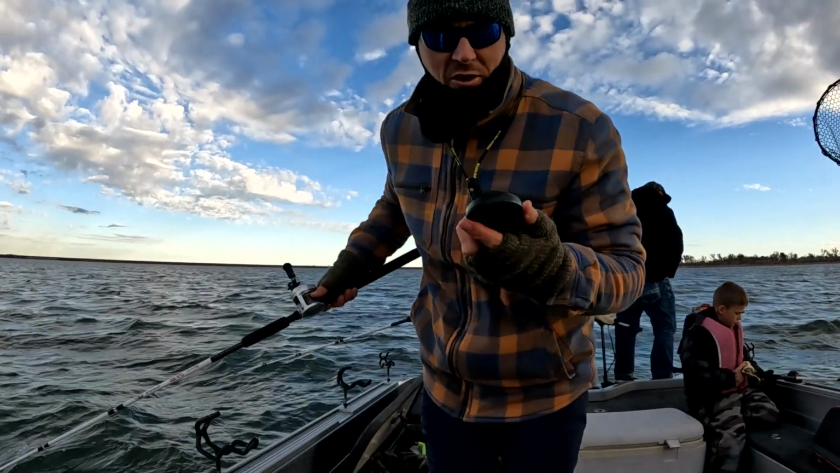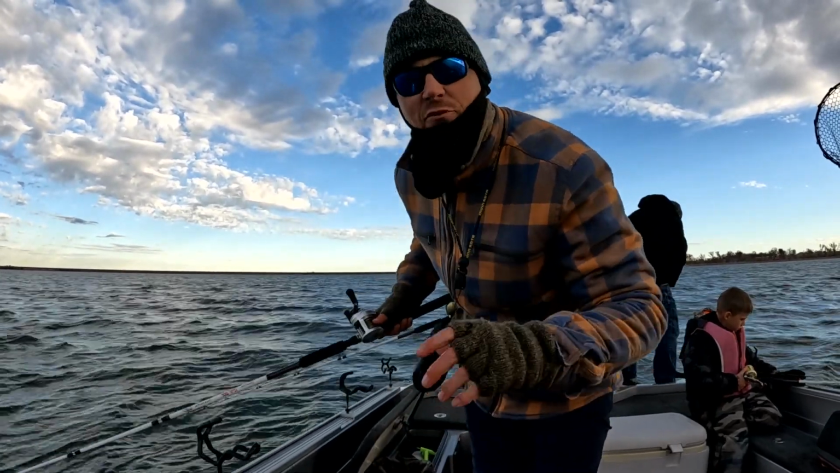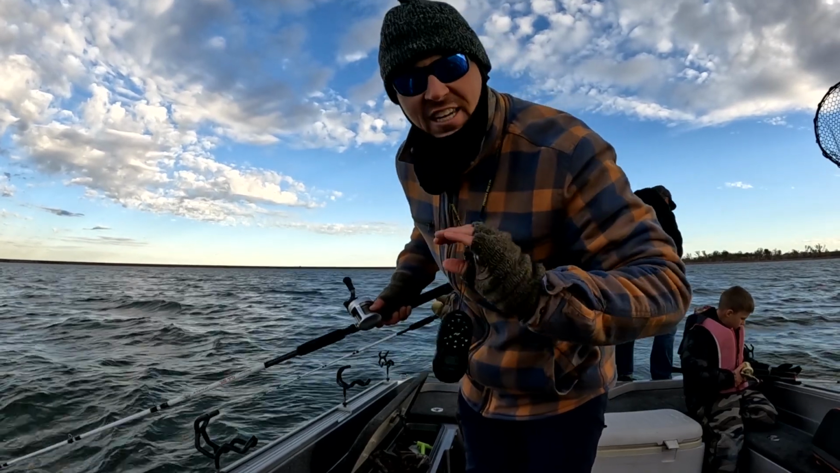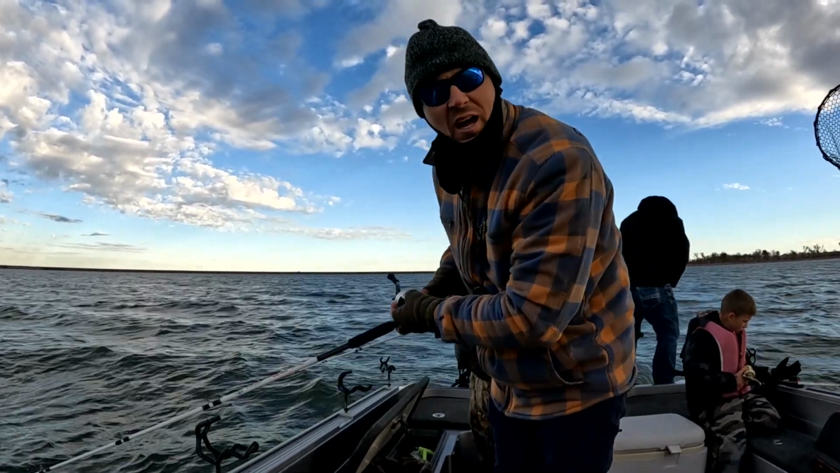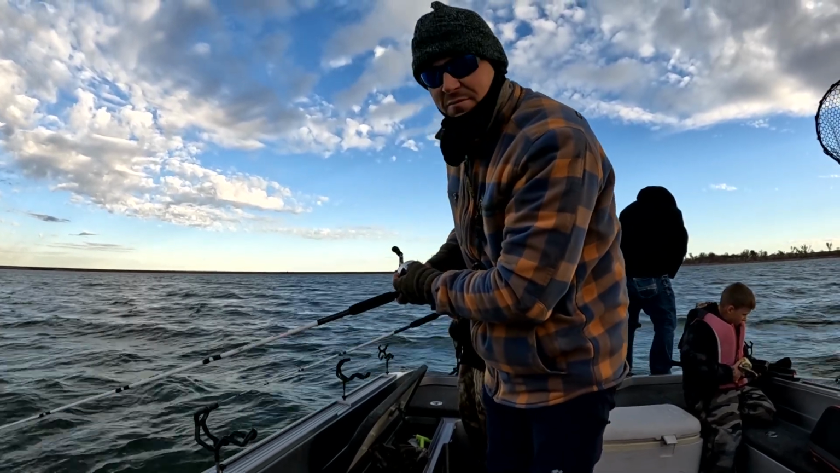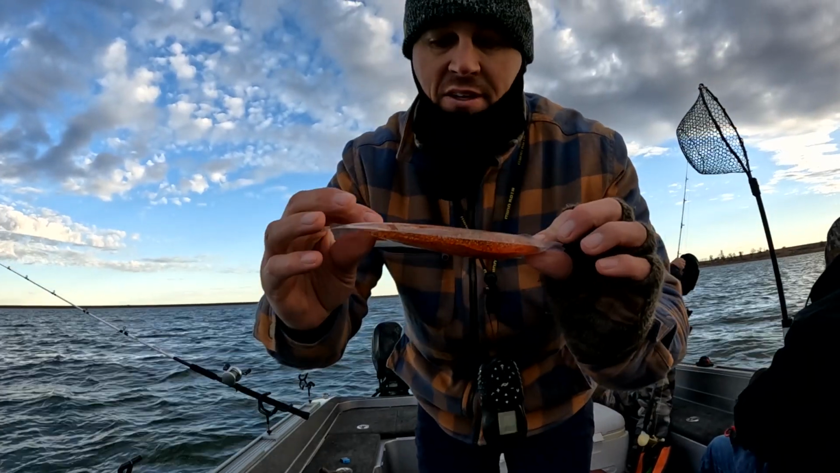I've literally got this trolling motor set on 5, 5.5, 6, just to get us about 4 tenths. And man, we're just moving along here, spot locking. We're catching nothing. A lot of times when you spot lock, you can get some fish stacking underneath you, but today you better keep cruising.